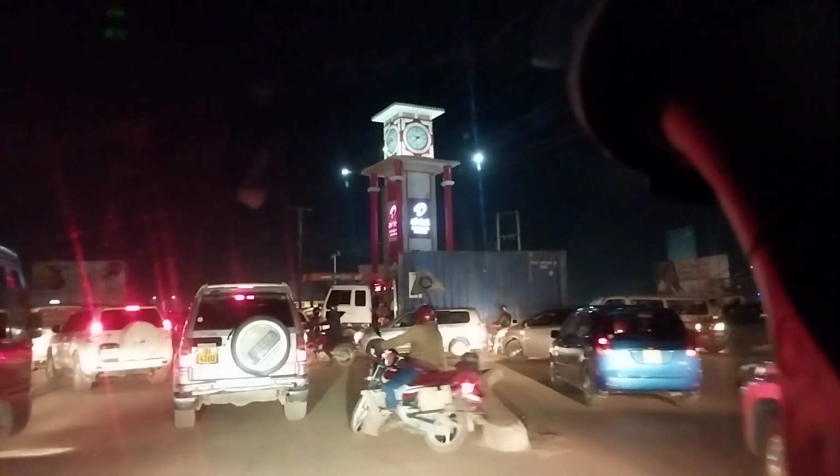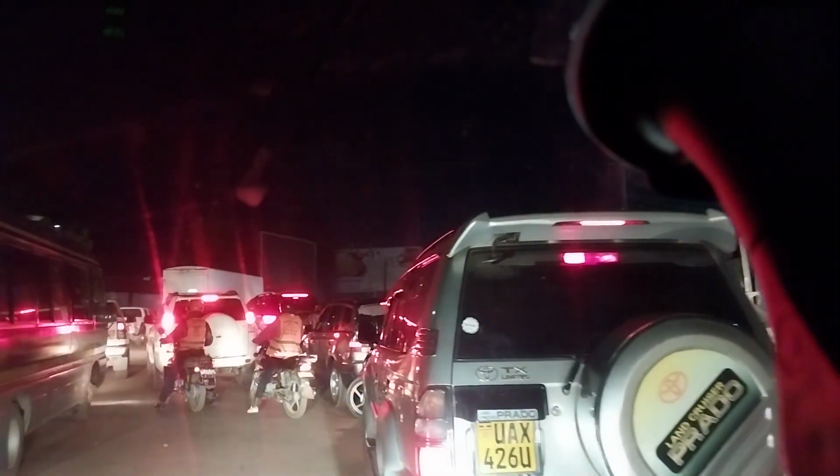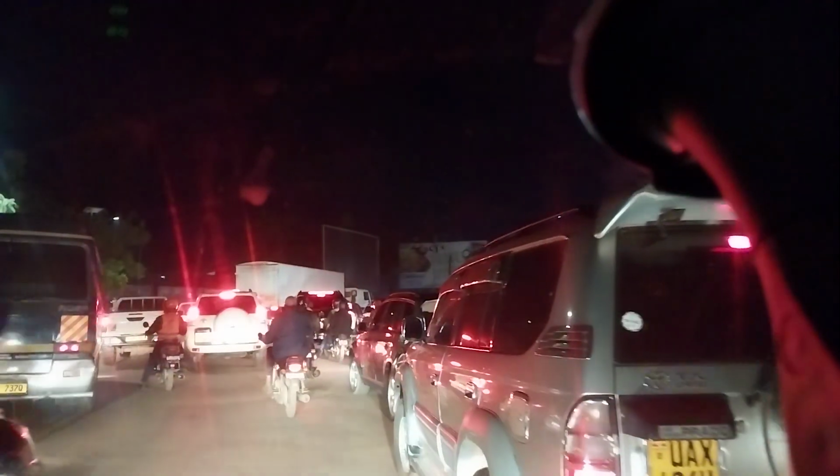Join me today, this evening, as we take a night drive on the SALAAMA Munyonyo Road. We are now here at Kibuye. The road starts at Kibuye. Just after we go over this roundabout, we'll be able to see that, and to basically start our trip on that section of the road.